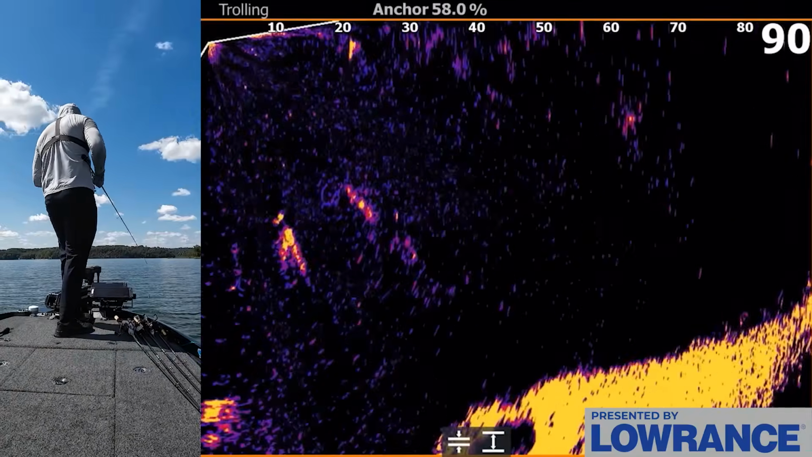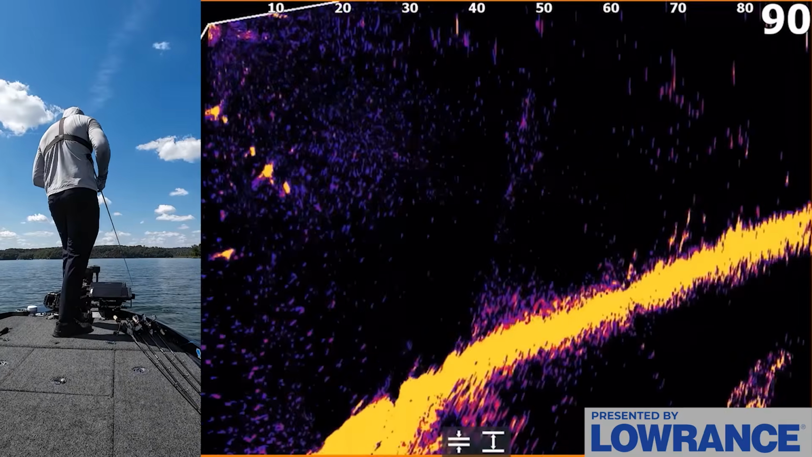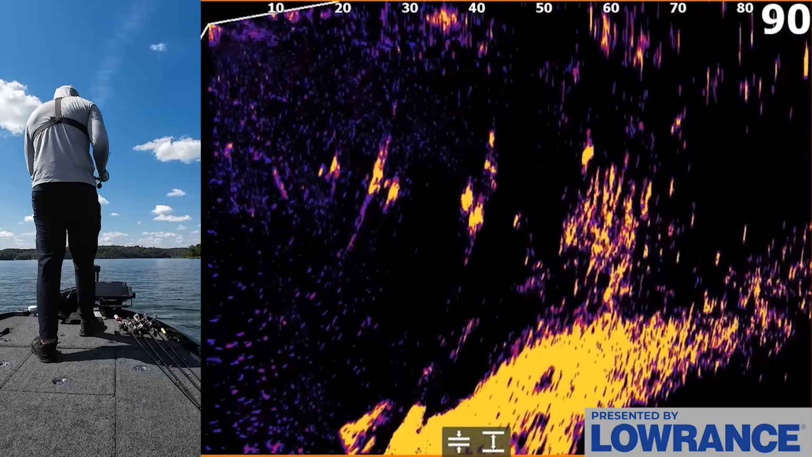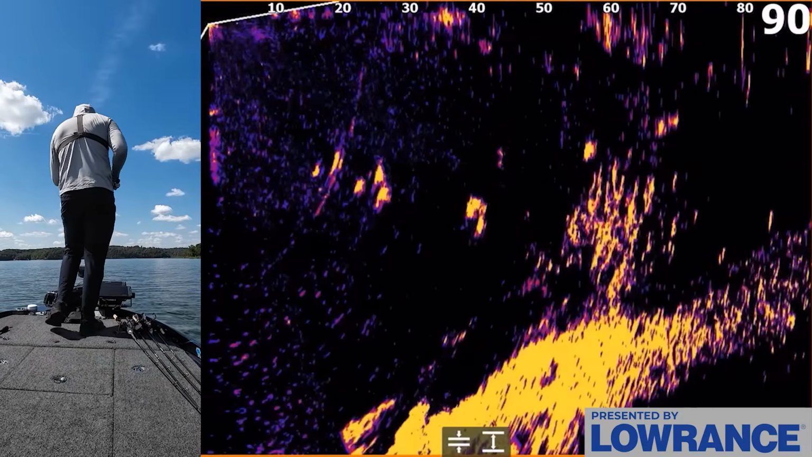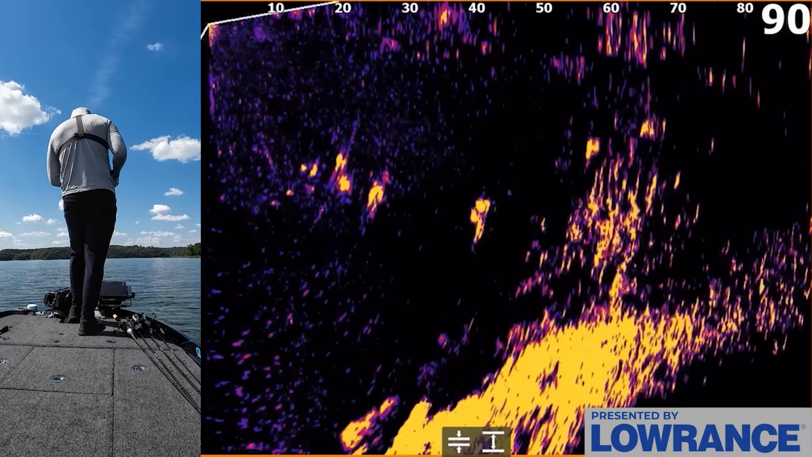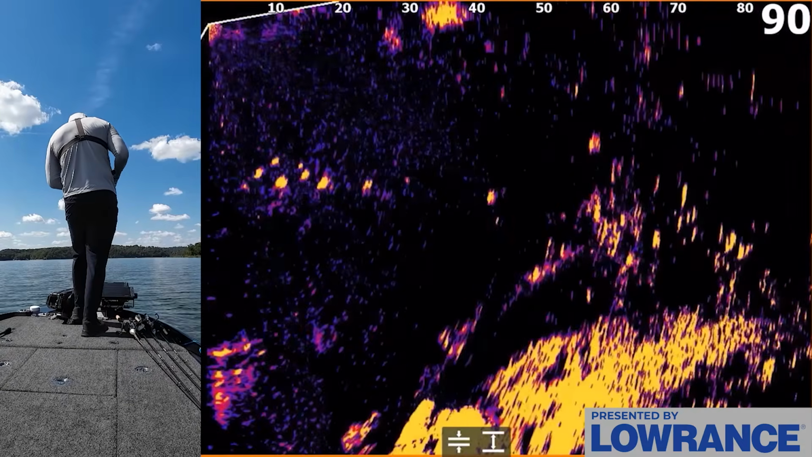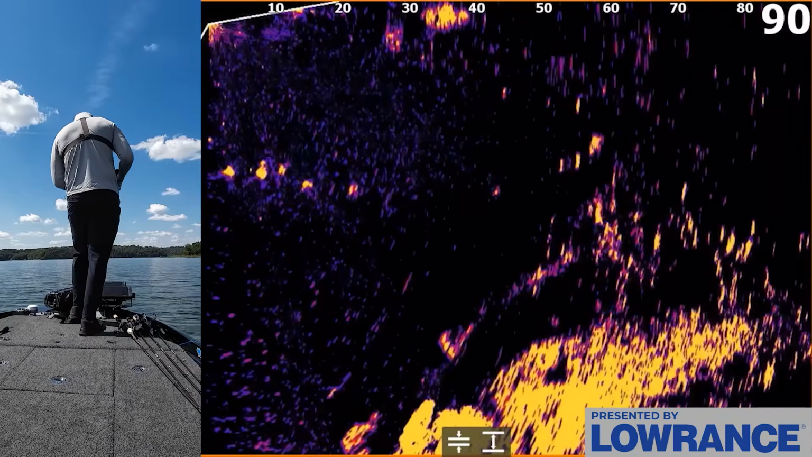Okay, let's get back up there. It was the same size as the last fish, but I wanted to get 7 or 8 of them. Oh my gosh, come on. One of you has to eat this thing. Oh, look at them all. Bait's falling at 60 foot. There's so many of them. I pulled off that spot.